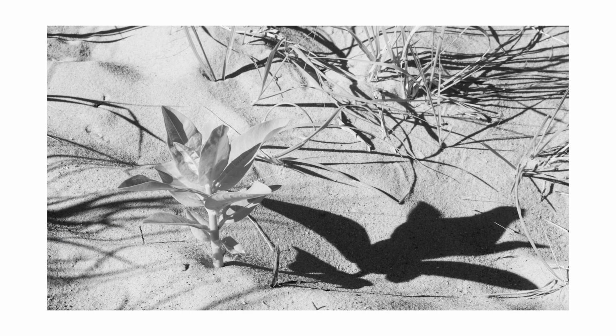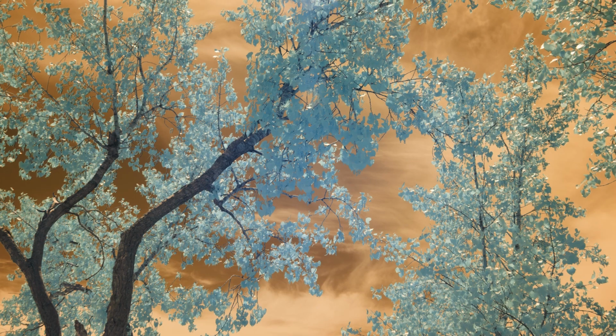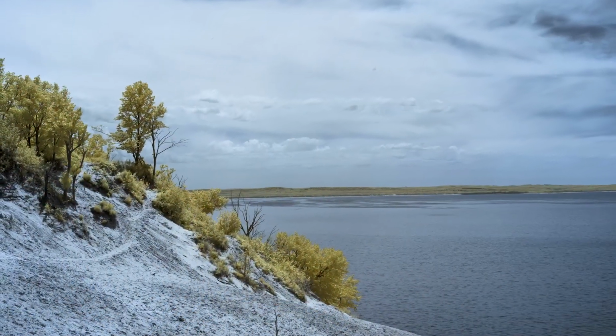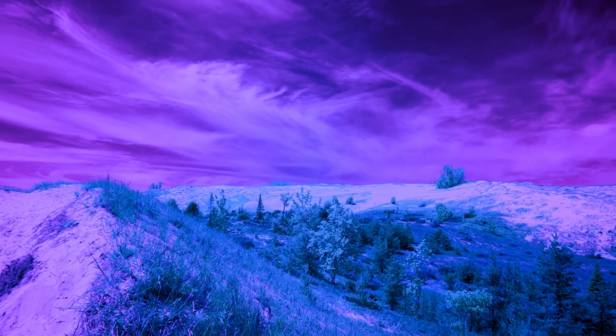In addition to the wide, all-encompassing shots of dunes and lake views, I challenge you to take some detailed shots of plants, natural elements to add to that sense of space. For more information about Sleeping Bear Dunes, check out nps.gov. Thanks for exploring with me.